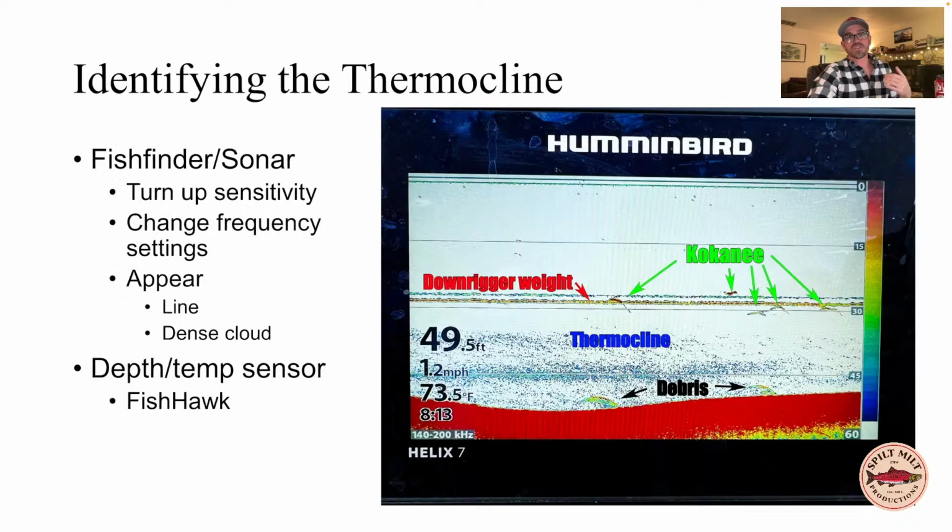And so you can actually see this boundary between that anoxic cold layer at the bottom of the lake and the warmer one above it by turning up the sensitivity on your fish finder. Some people have problems with this. You just need to alter your frequencies, just tinker with it a little bit. It will show up on there, especially if you push up the gain. It'll either look like a line or like a dense cloud, and you can see it here.